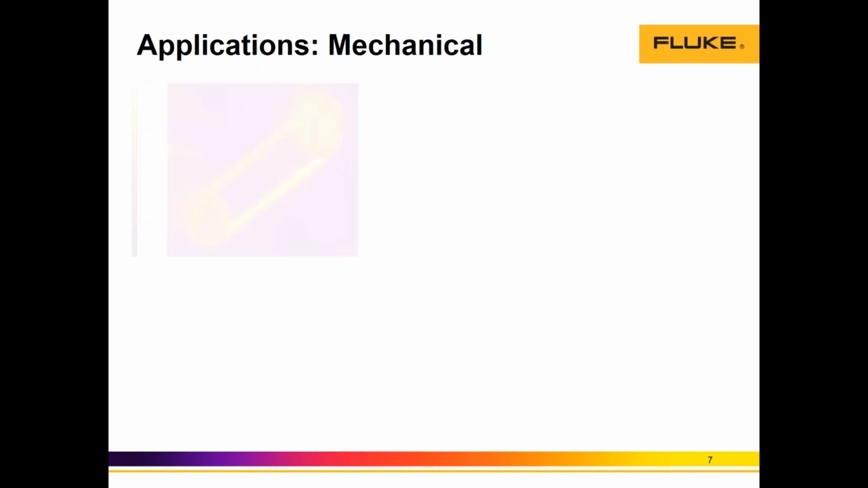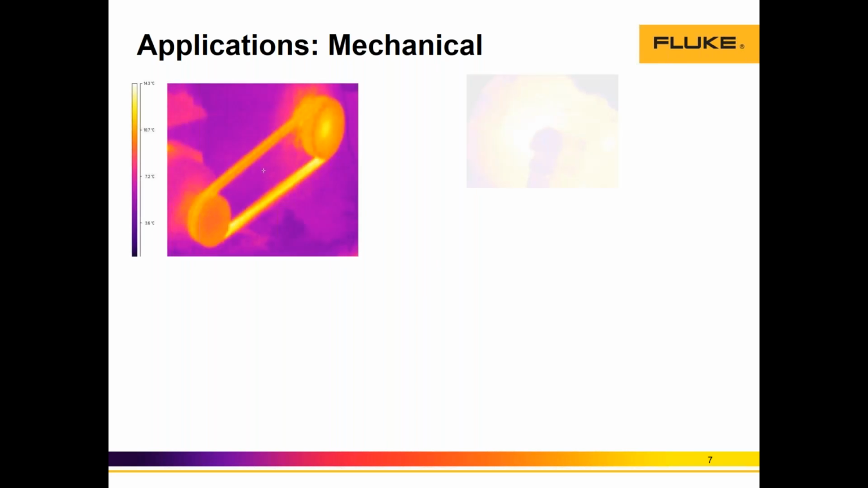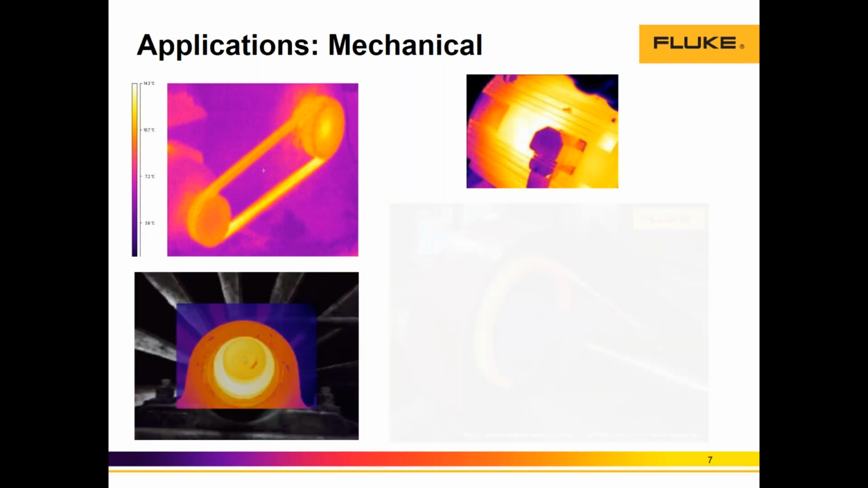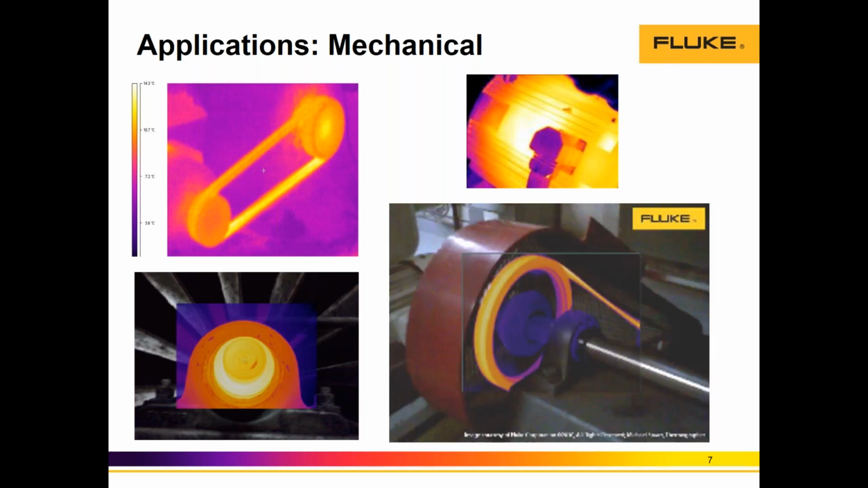Let's also talk about mechanical or electromechanical. And electromechanical mechanical inspections cover a diverse variety of equipment. And most of the inspections in motors, rotating equipment, steam traps, these are not quantitative inspections. These are qualitative inspections. The light colored areas on both thermal imagers and belts, pulleys indicate we might have an alignment issue, or we might have maybe a friction issue.